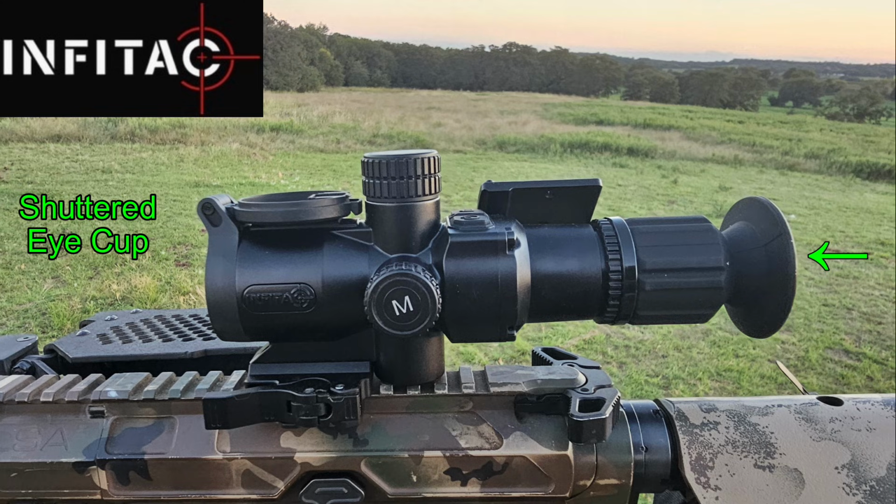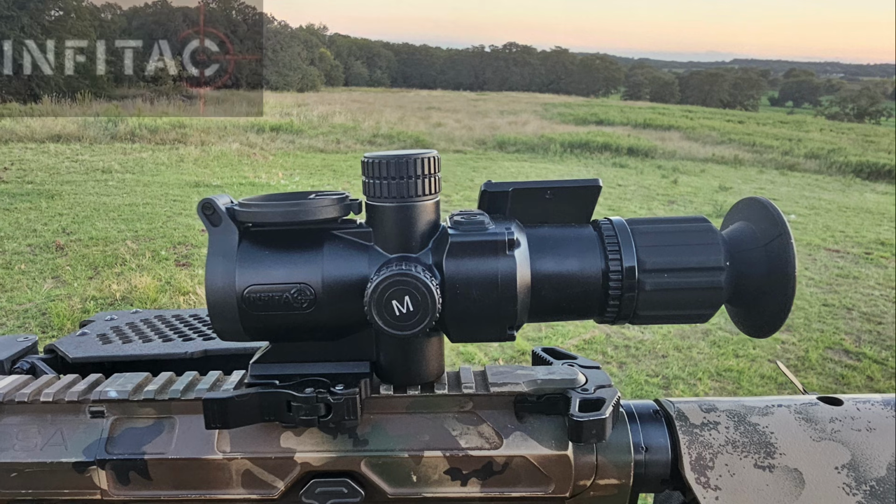And if you're worried about the light escaping, such as when you're making your stalk, you're making your approach on hogs, you can just put it in the standby mode until you get onto the hogs. Anyway, I like the shuttered eye cup. It works very well on this unit. It's a little bit stiff, but it breaks in with time.